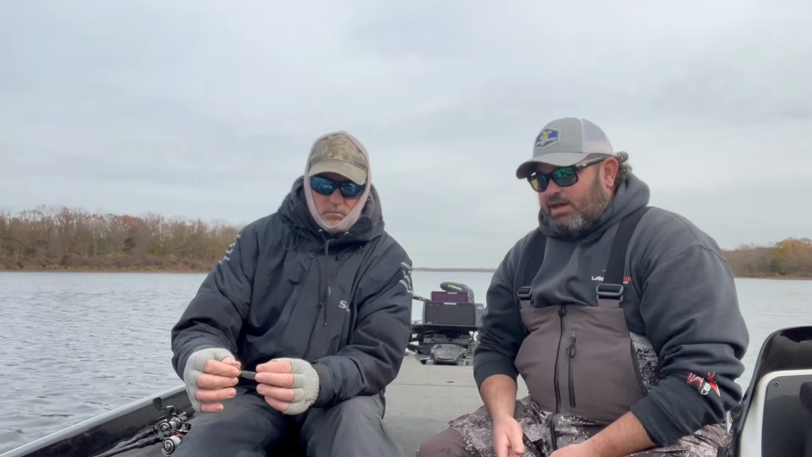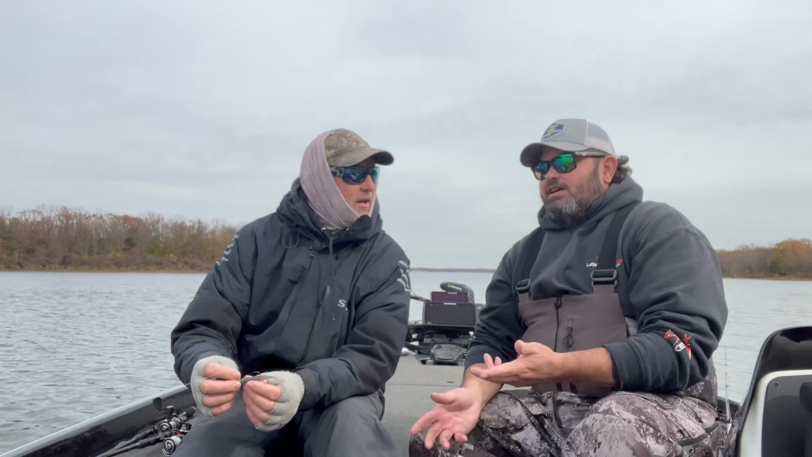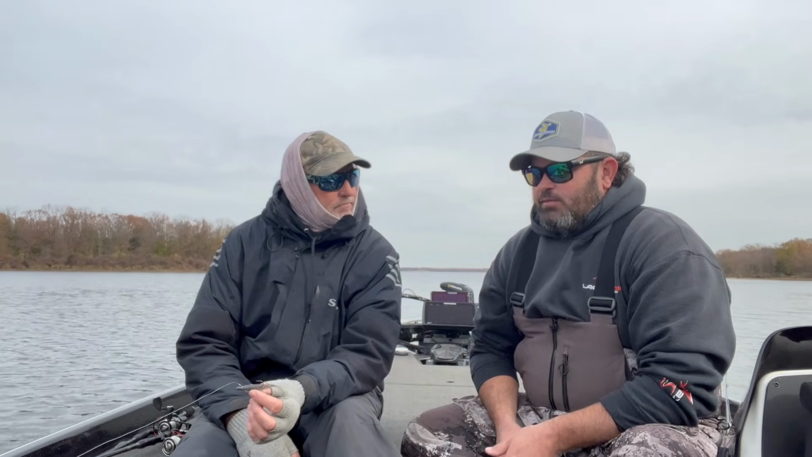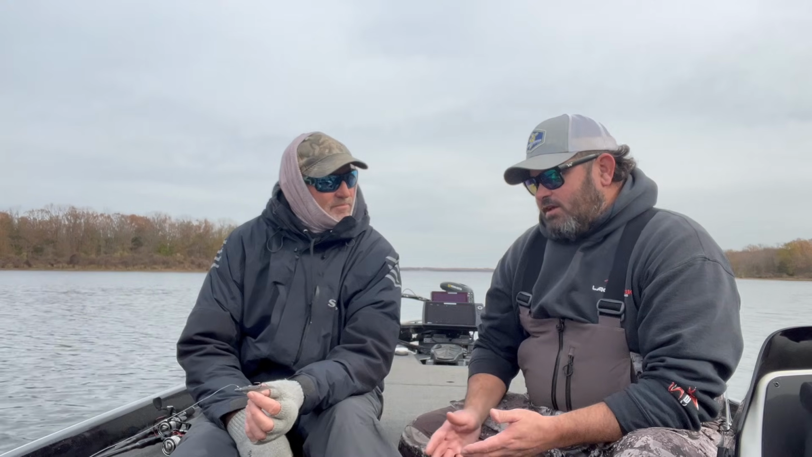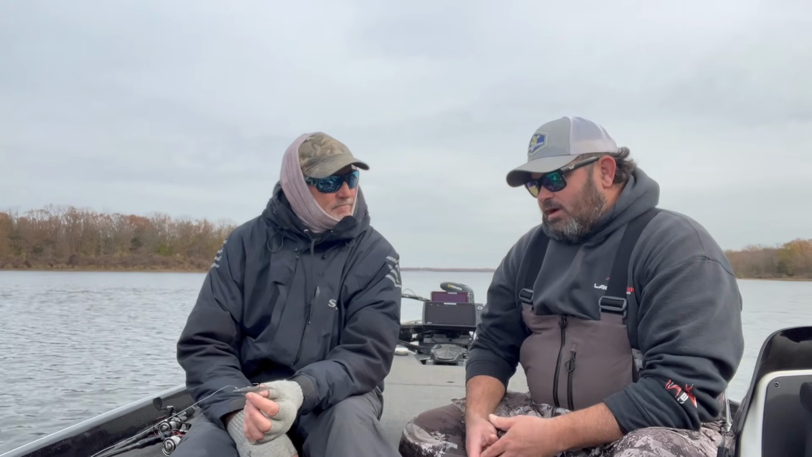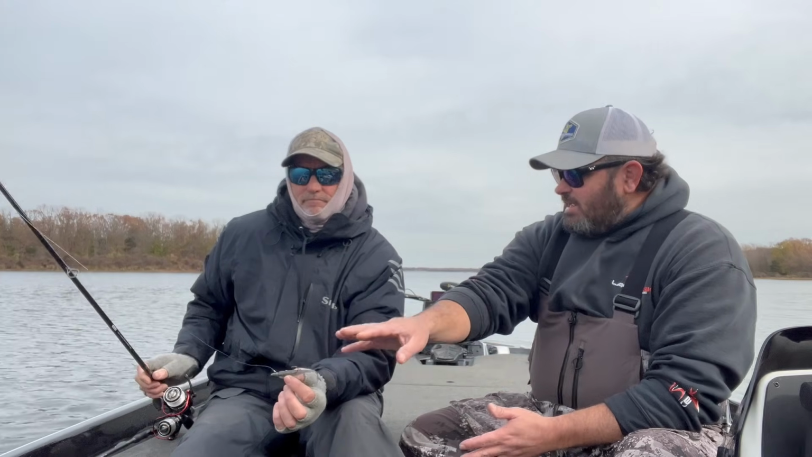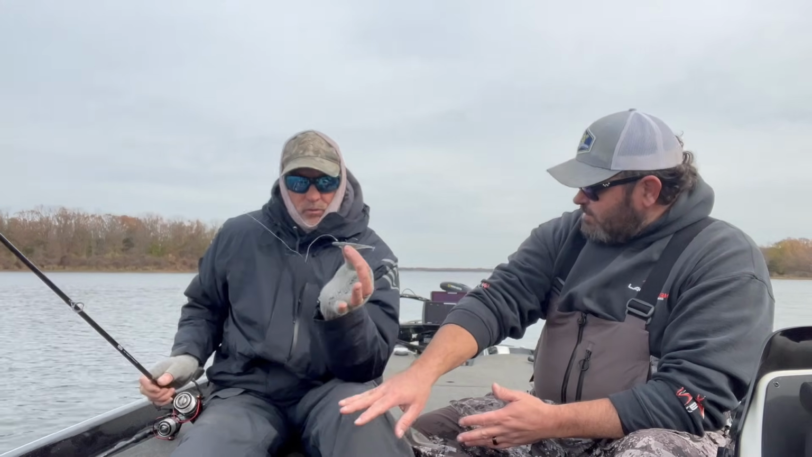Yeah, for you tournament guys, I think that's where a lot of those guys that were so great in tournaments use that drop shot all the time. When it comes to tournaments on Lake Fork with the slot, 16 and 24, a drop shot finesse bait is going to catch a lot of those 2.5 pounders. And that's where I'm going with you next.